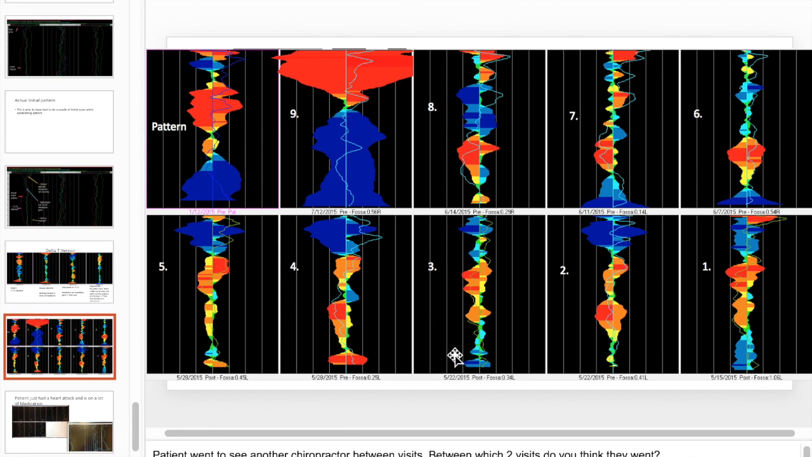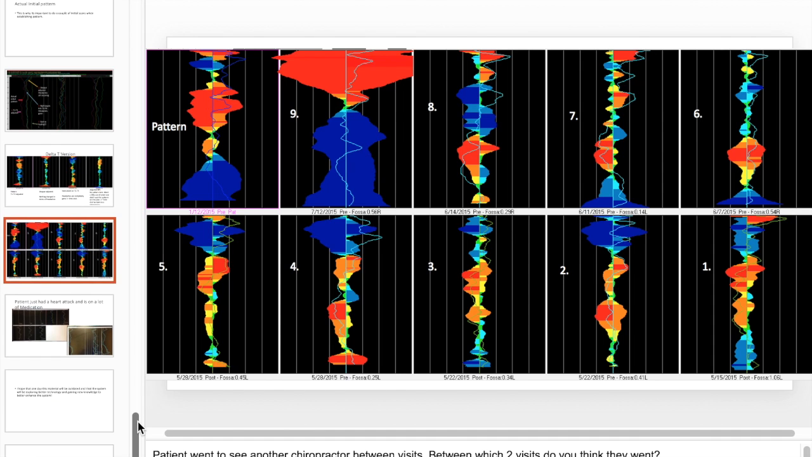So between which two scans do you think they went and saw a chiropractor over break? And so after number 8, they went and saw another chiropractor. And then they came back with this scan. I was like, oh my goodness. So then we just had to start all over again. So that's why thermography is very important. You know, it tells you a lot about what's going on.